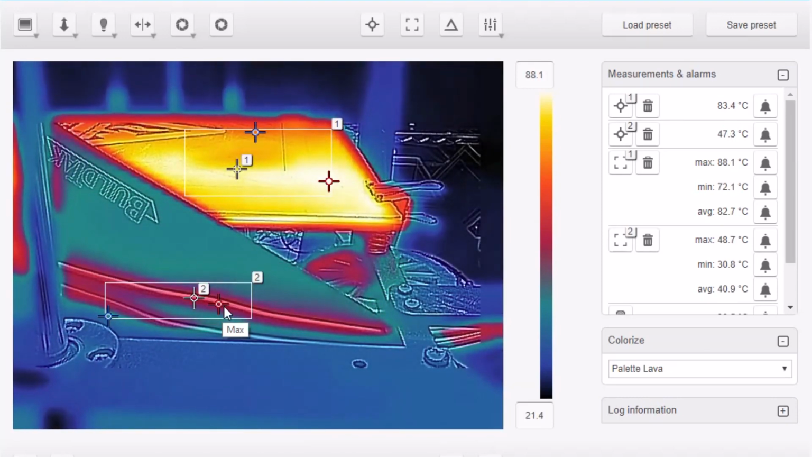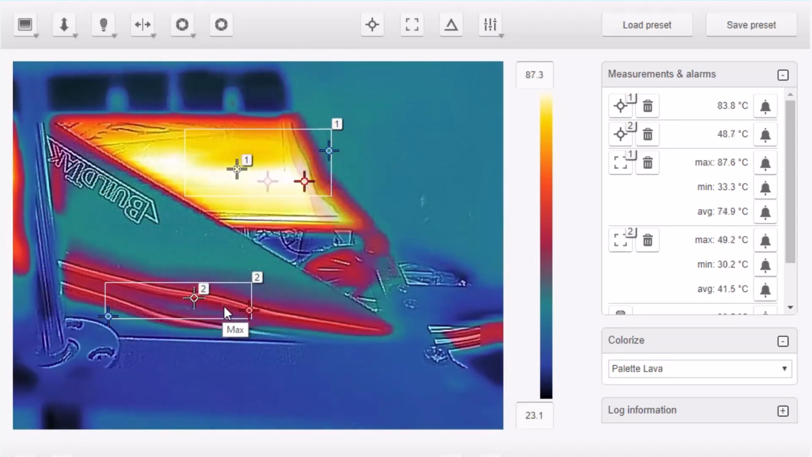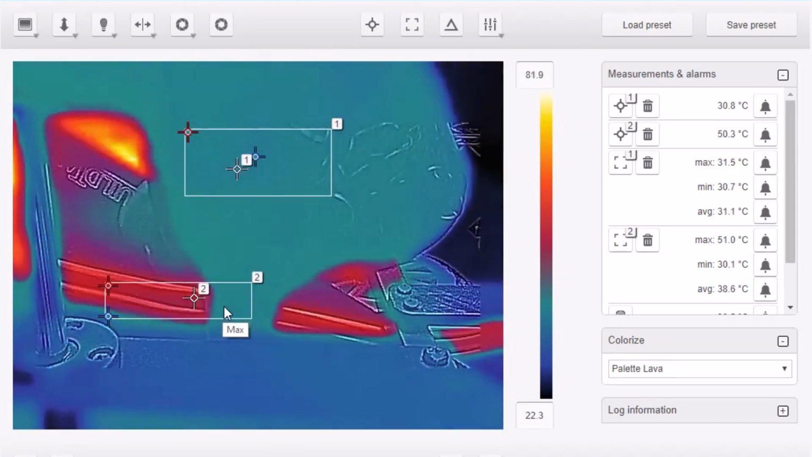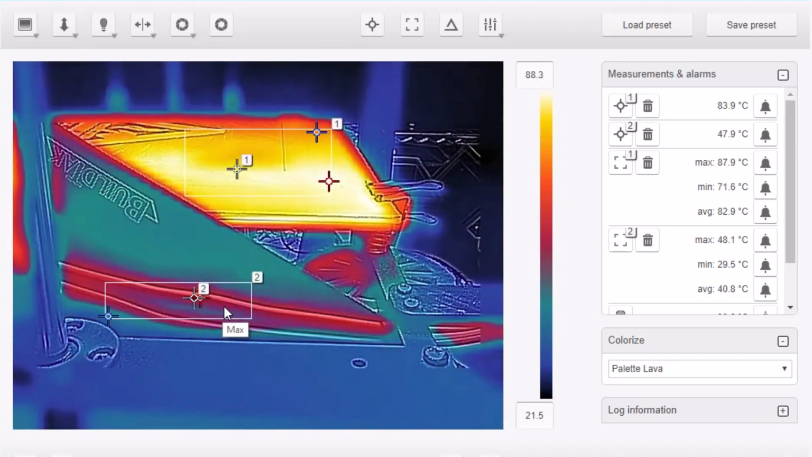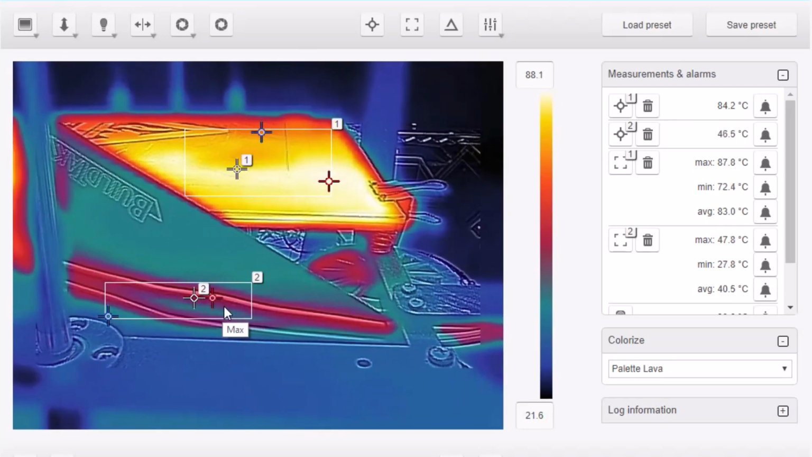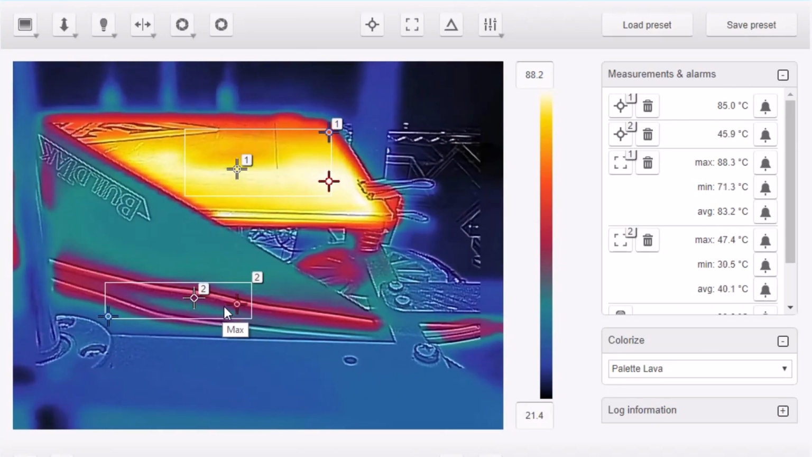Anyway, let me move the thermal camera to the 12 gauge wire. I'm not going to show you me upgrading the wire in here. This wire that's going down to here, I'm going to change it for 12 gauge. But I will move the thermal camera so that you can see where it's got to. So let me just disconnect it from the tripod.